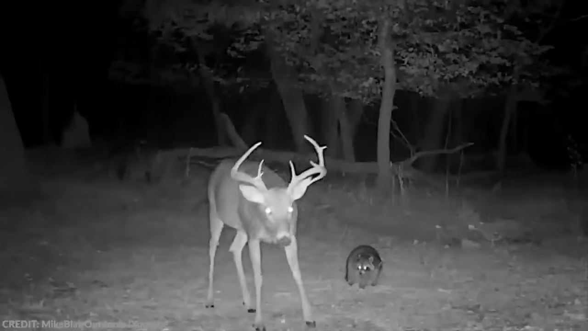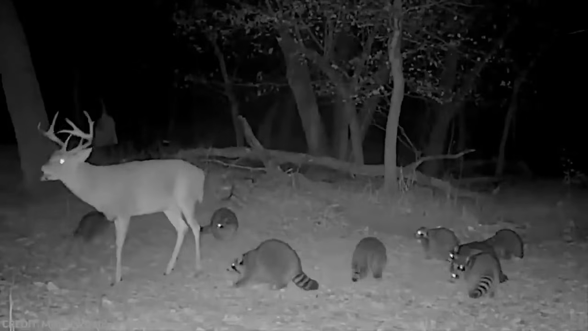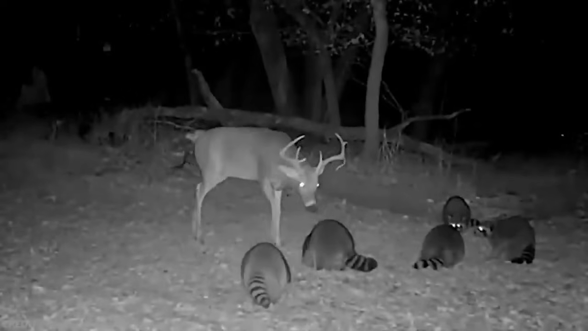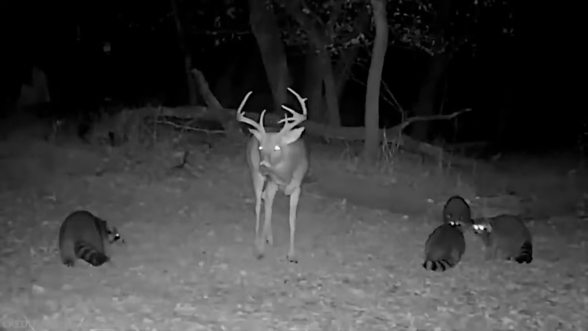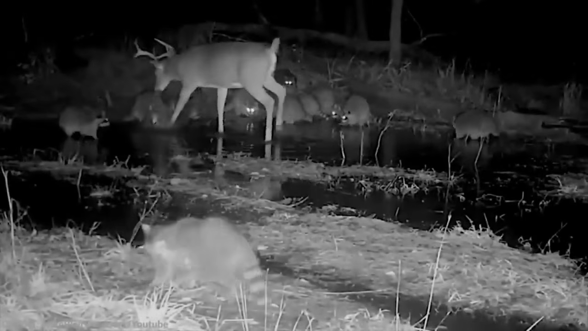A buck, though, wants in on the action as well. Soon, as more raccoons join the celebration, a vicious brawl breaks out. The deer is outnumbered, but its antlers are formidable tools. Nevertheless, the raccoons fulfill their namesake by darting off and coming back for more.